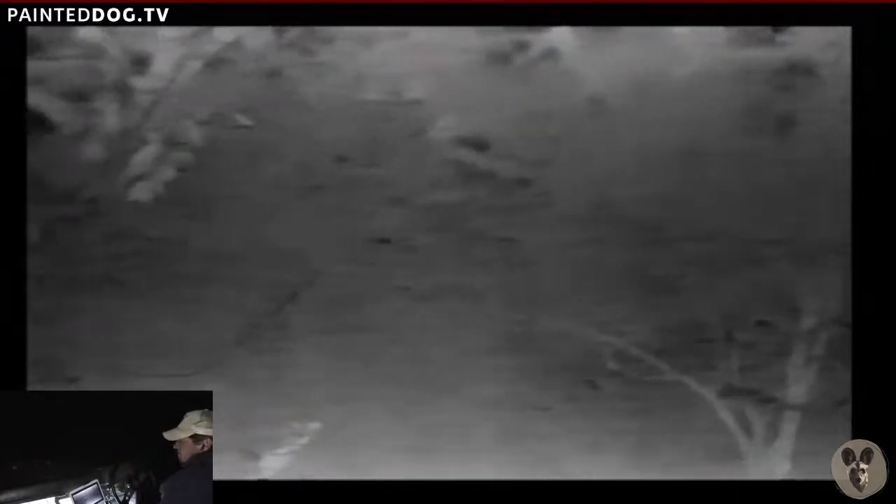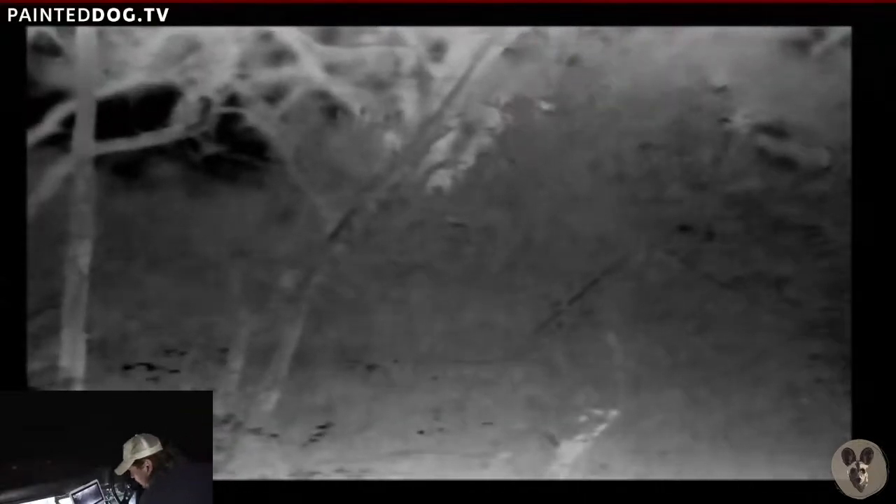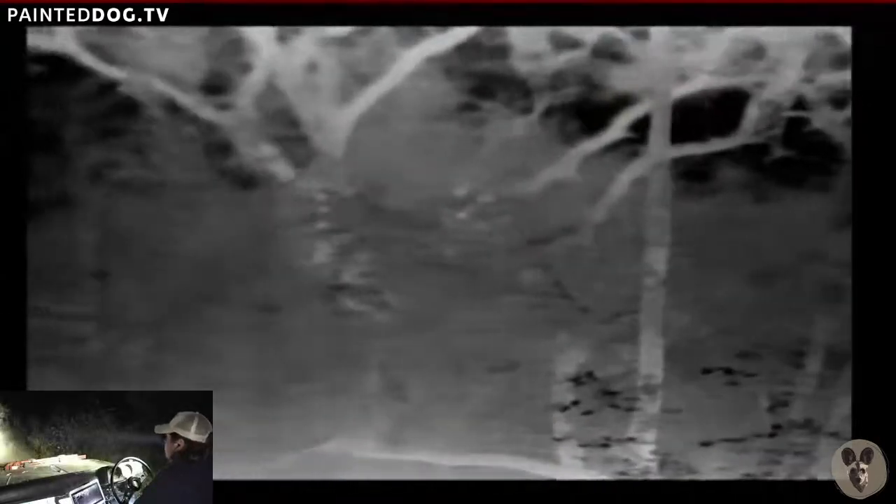It could just be a branch breaking in the wind. It's quite windy tonight. You can see it's a very dark area there. No white hot spots, which is what we're looking for. Okay, let's keep moving. Oh, hang on. Is that just a branch? Yeah, it's just a very hot branch there. Okay, let's keep moving.